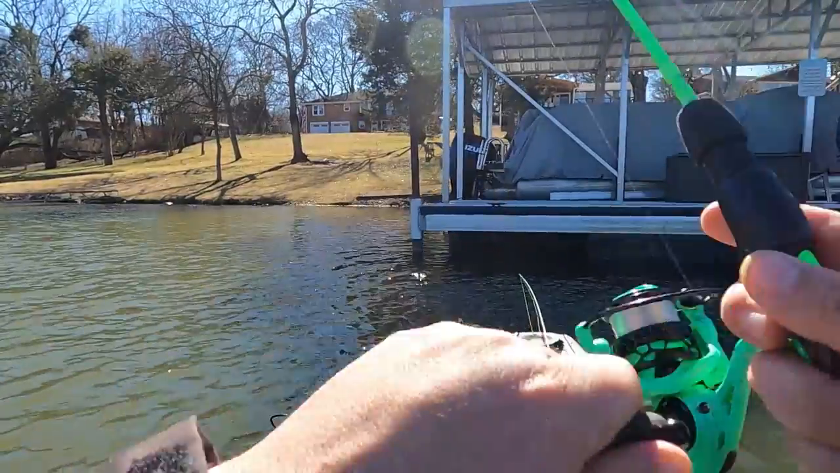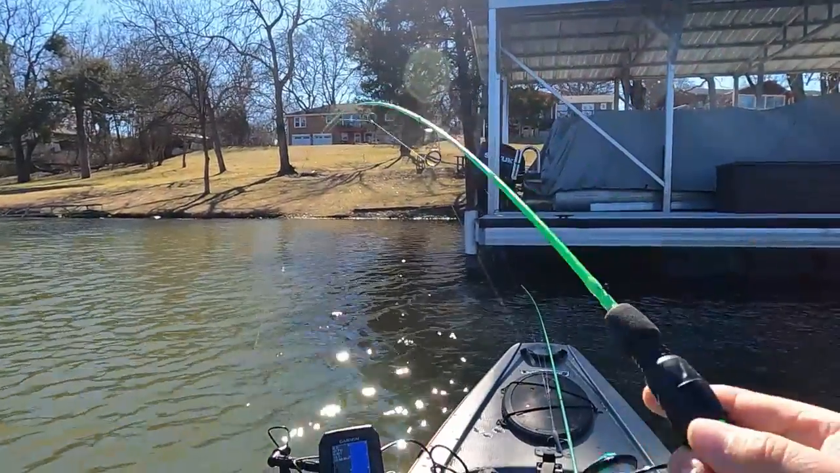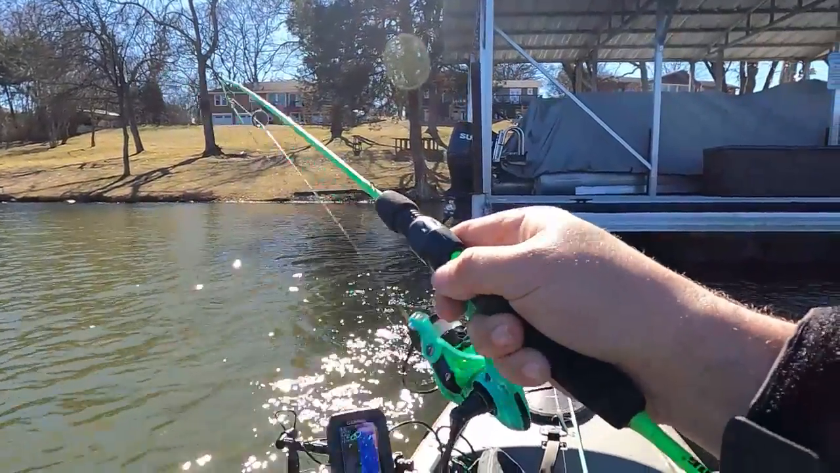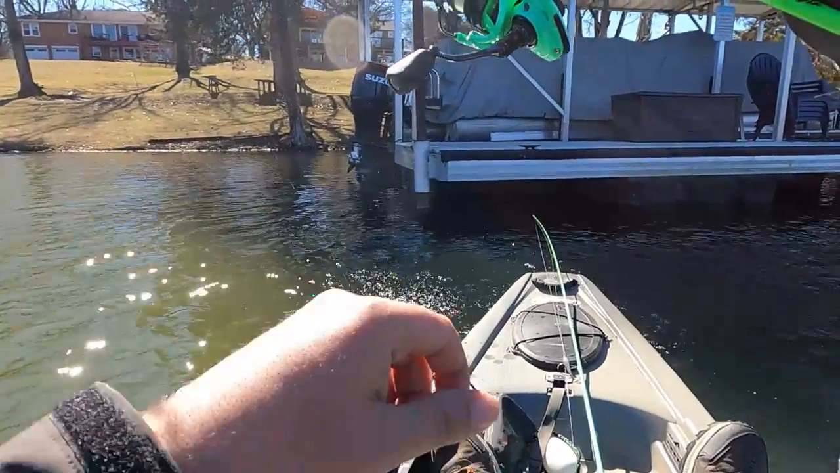There we go. Another one over there in the shallows. Not sure what it is yet. Let's see. Pretty sure it's a bass. Oh, no, it's a skipjack. Yes. Different species. Nice chunky skipjack.